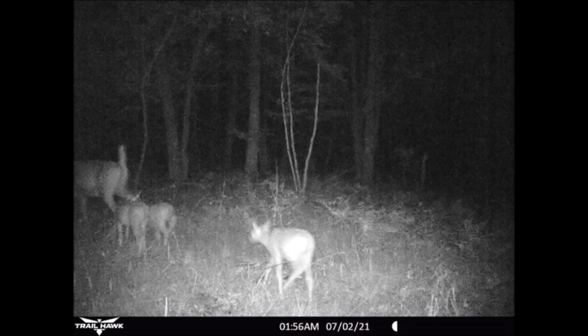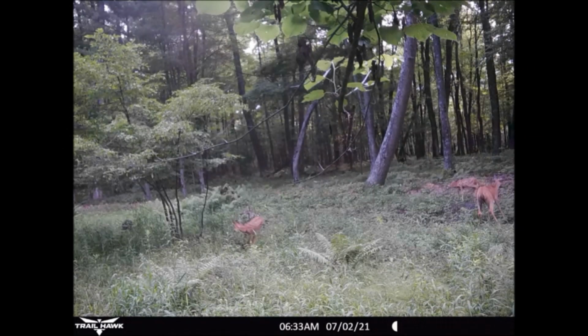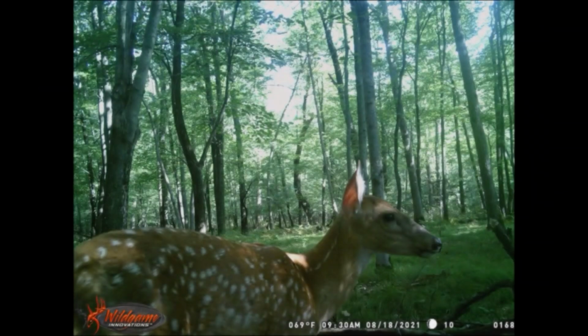Early July showed more fawns with does. Here are 3 fawns trailing a doe at 1:56 a.m. on the 2nd of July on a trail east of the food plot. And later that morning, we have a doe and 2 fawns in the food plot area. In fact, 13.8% of all pictures taken in July and August were of fawns, which is a promising data development for the future of our deer herd.